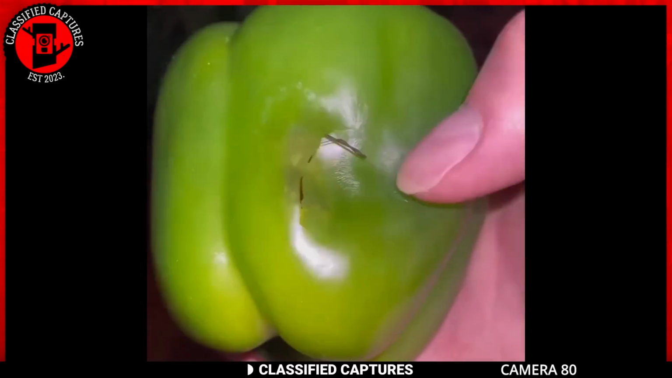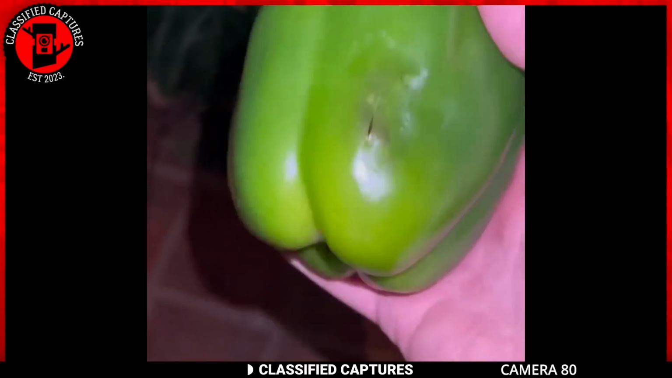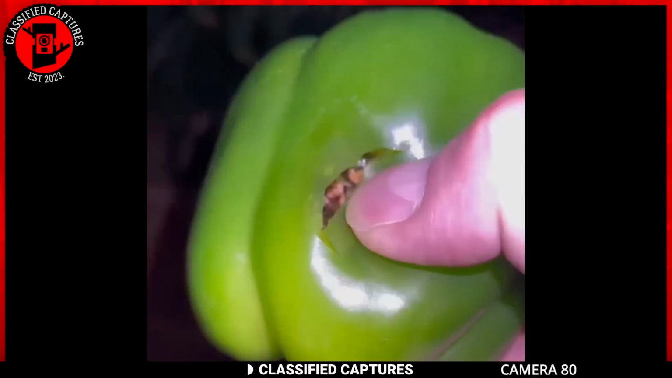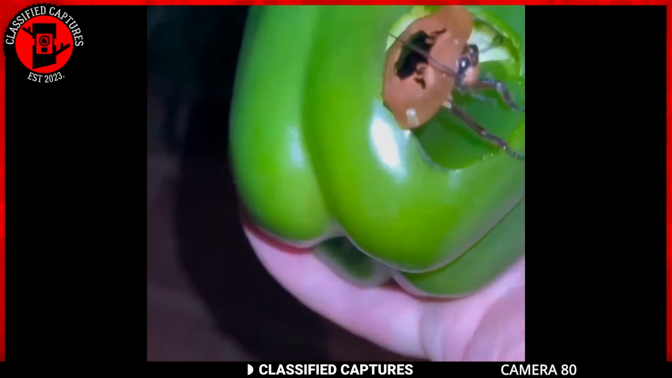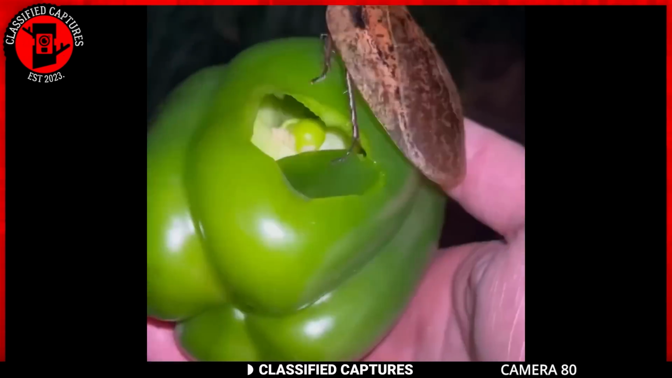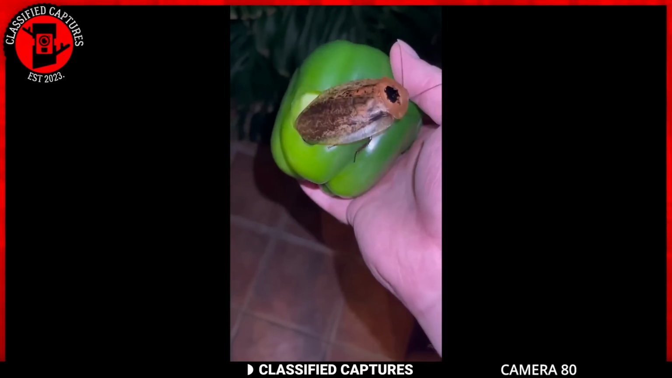Here we have a hand holding a green bell pepper, but there's something unusual inside the vegetable. The thumb presses into the pepper, exposing a small hole, and you can see something moving inside. After a moment, something emerges. It's a huge brown insect with a black spot on its head.